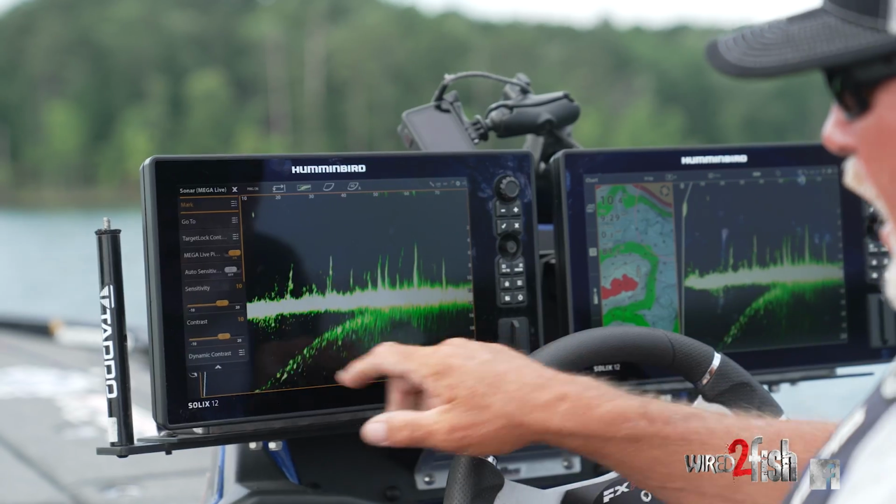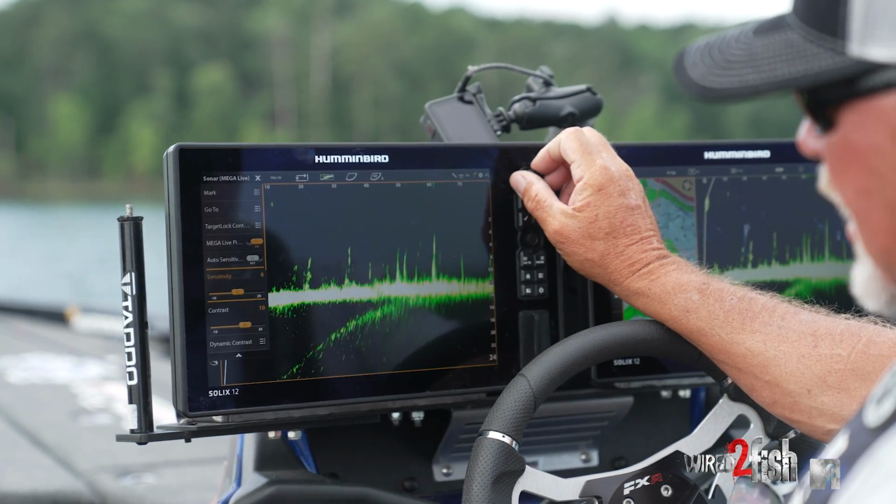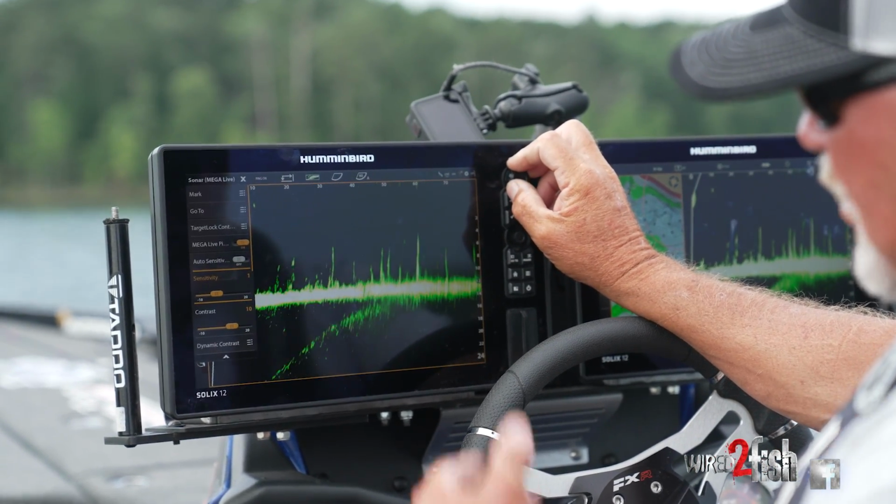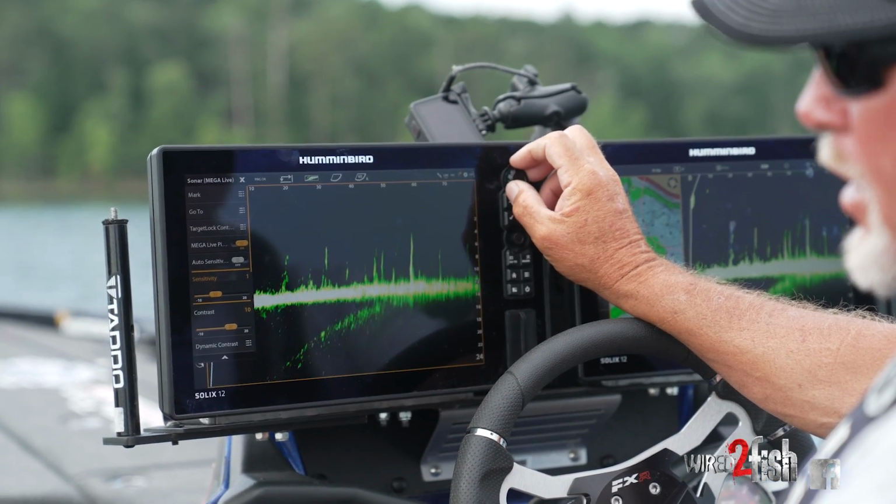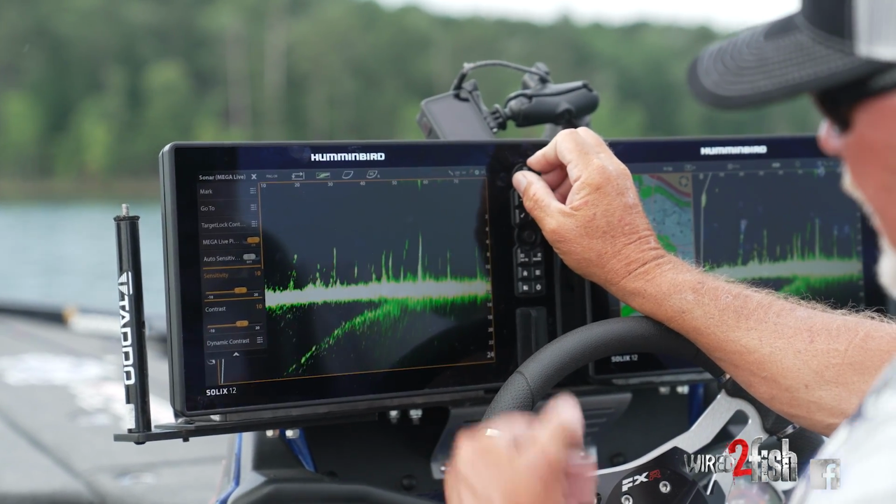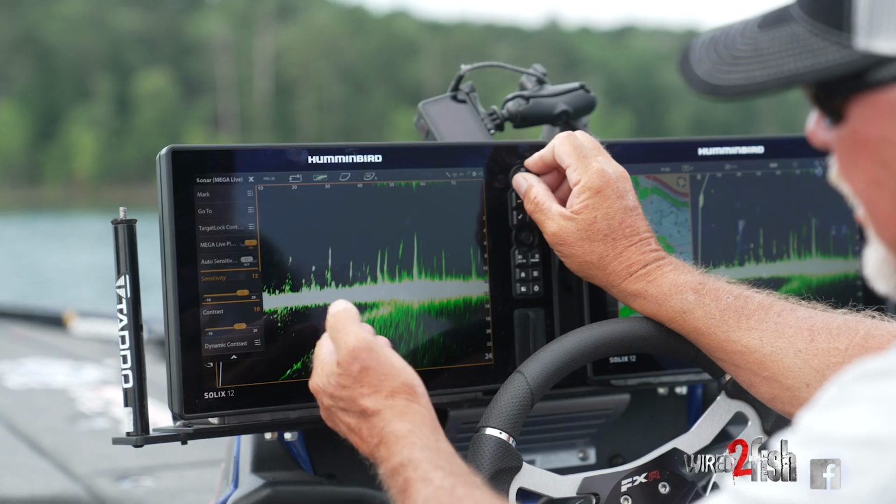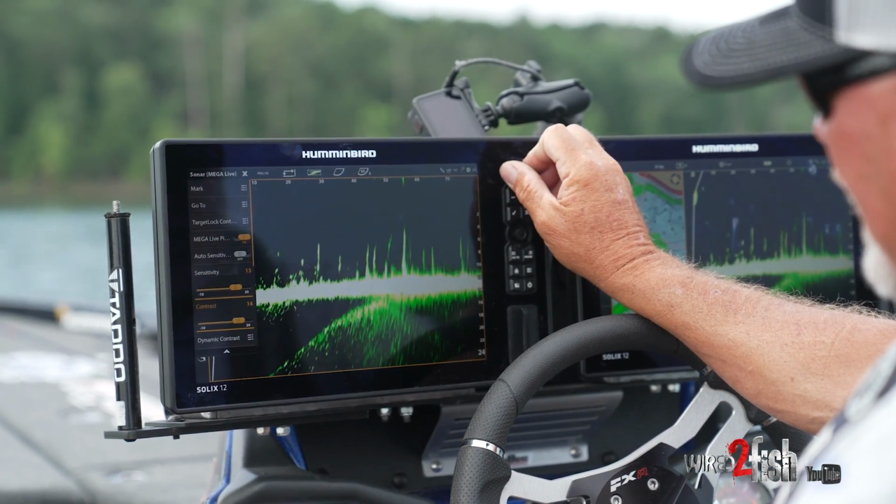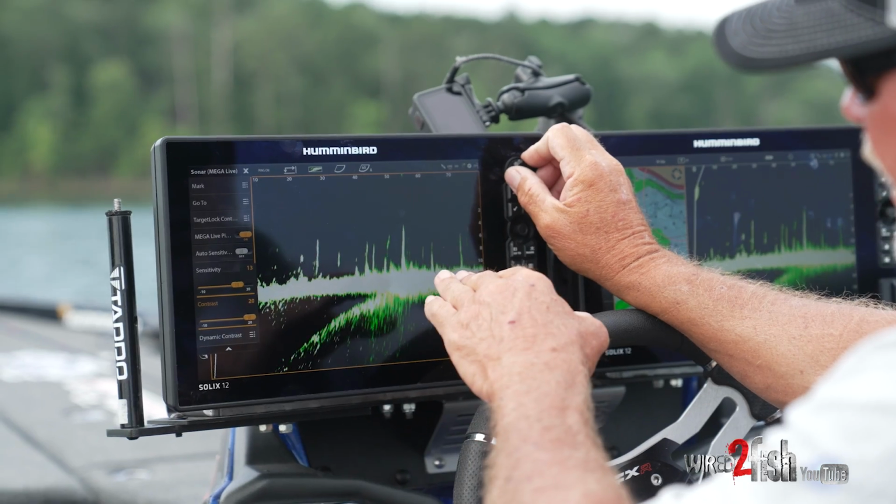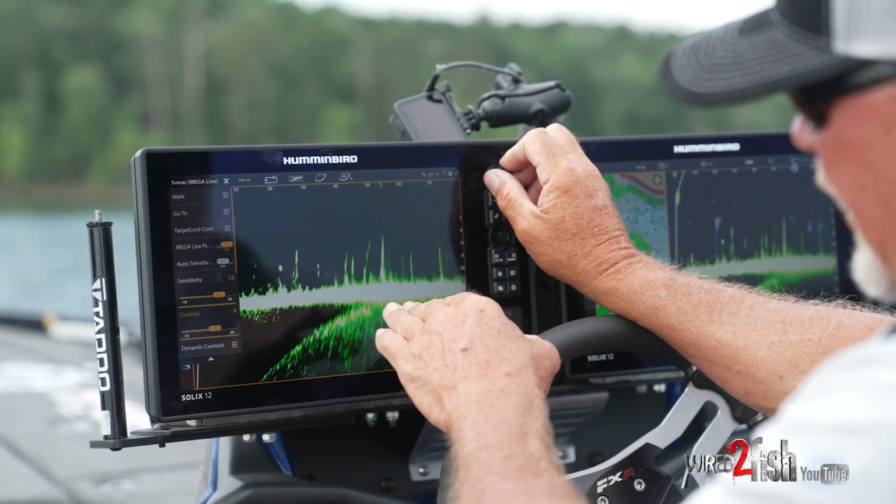It's simple. I can touch sensitivity and turn it down, and I can watch what it does without getting off the screen, so I know if I've altered anything that I don't like. I can turn it up and look at the view, the clarity of the screen. I can touch contrast, turn the contrast up and you can watch the screen clean up, or I can turn the contrast down.